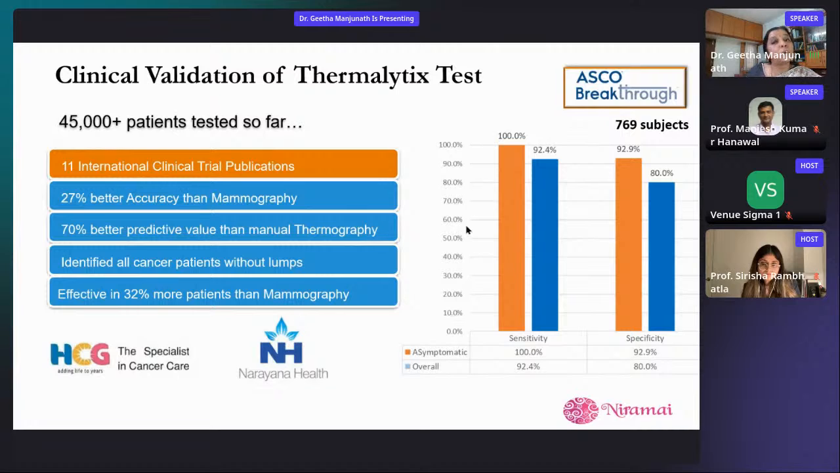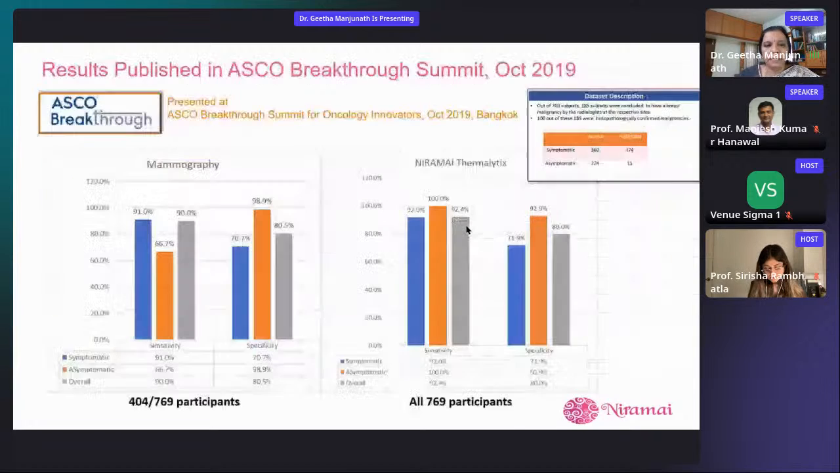This is one of the results that we got and published in ASCO Breakthrough Summit. 769 subjects systematically went through our test, followed by standard imaging. And yes, so far, touch wood, we have not missed any cancer in the screening population. In the diagnostic population, when there are already multiple issues, you usually have multiple tests to figure out whether there is cancer or not. Even there, we got 92% sensitivity.